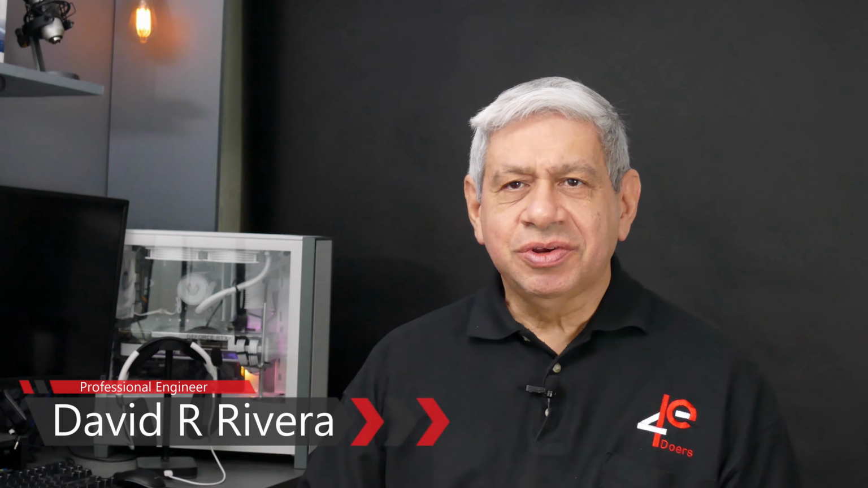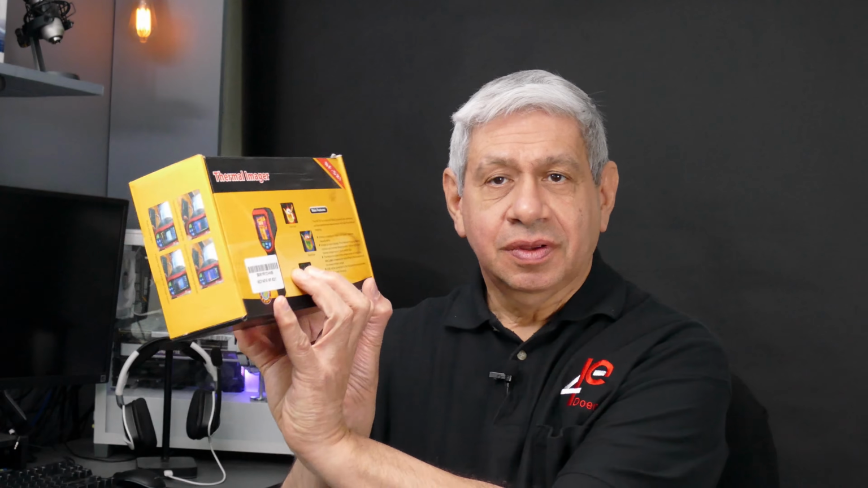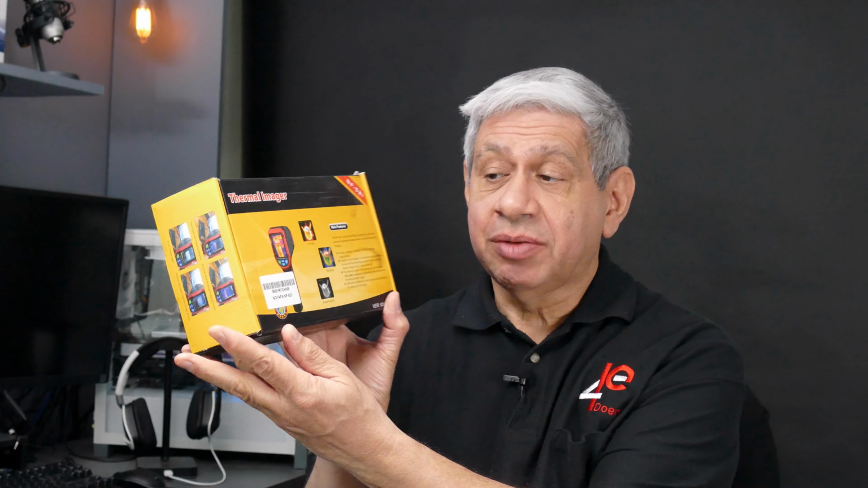Well, in this one, I'm going to show you a new toy that I have. I purchased a thermal imager. It's sort of like a camera, but it's special purpose because it can actually see heat and cold. And this will come in very handy for some future projects I have in mind.